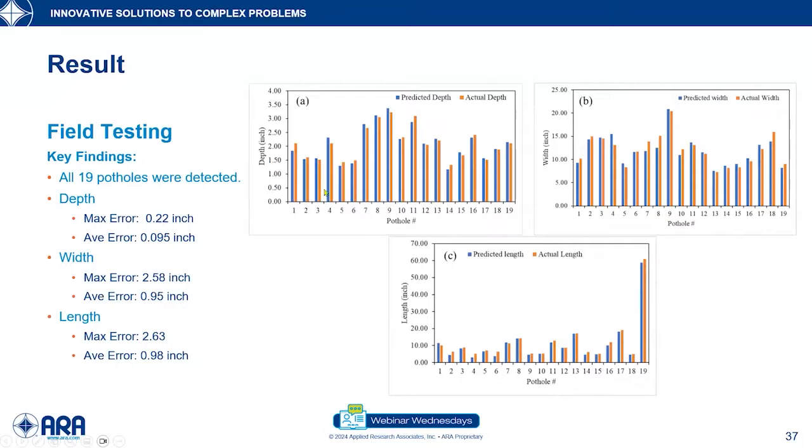So this is the result of the first field test. The image on the top left shows the side-by-side comparison of the depth of all the 19 potholes, which are plotted on the x-axis. The blue bar shows the predicted depth and the orange bar shows the actual depth. The image on the top right shows the side-by-side comparison of the width, and the image on the bottom shows the side-by-side comparison of the length.